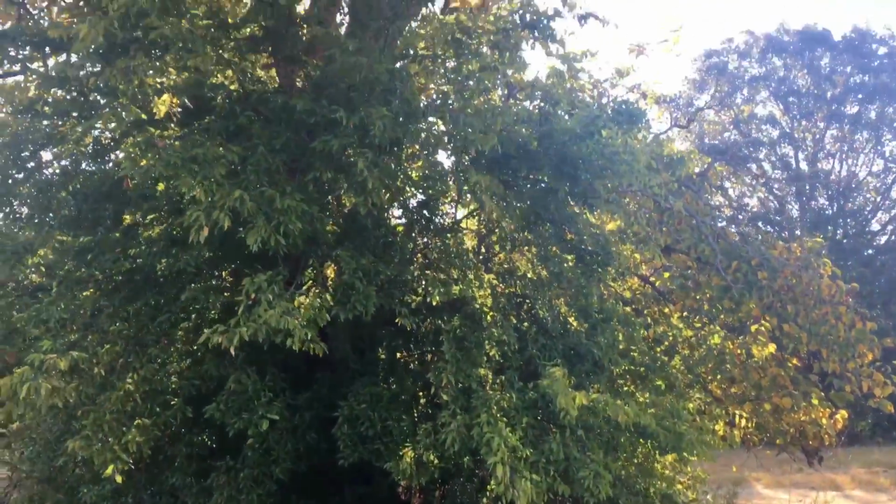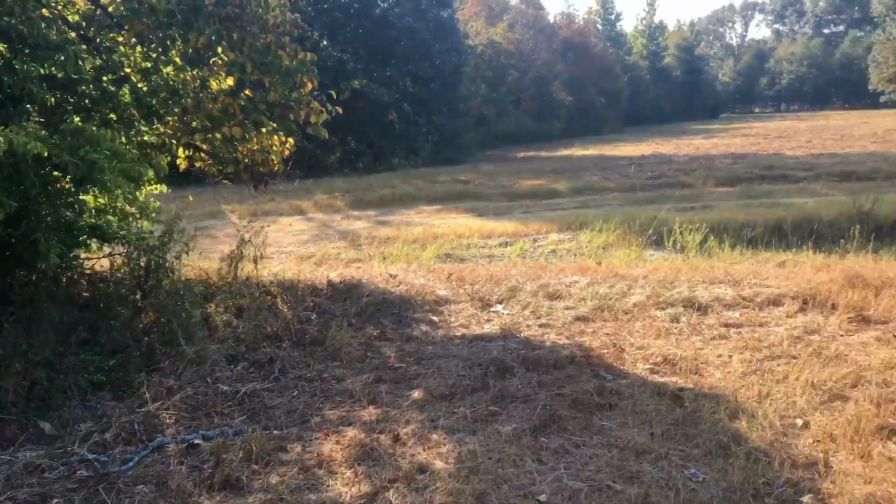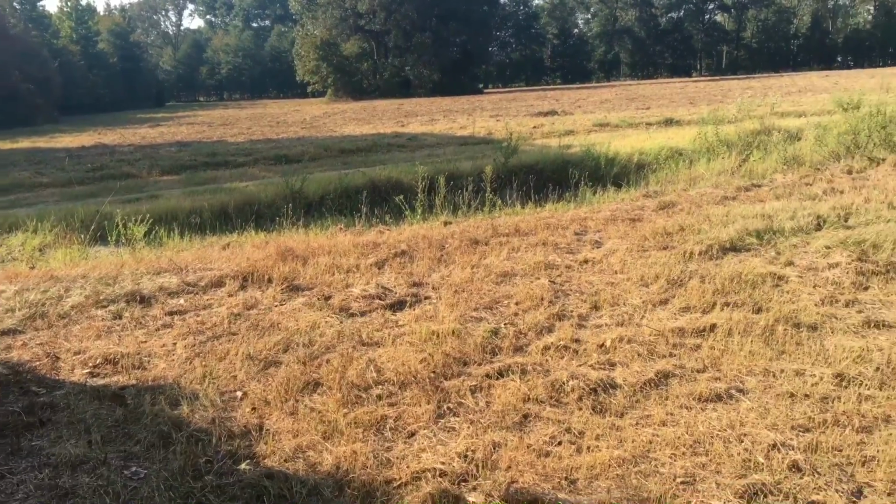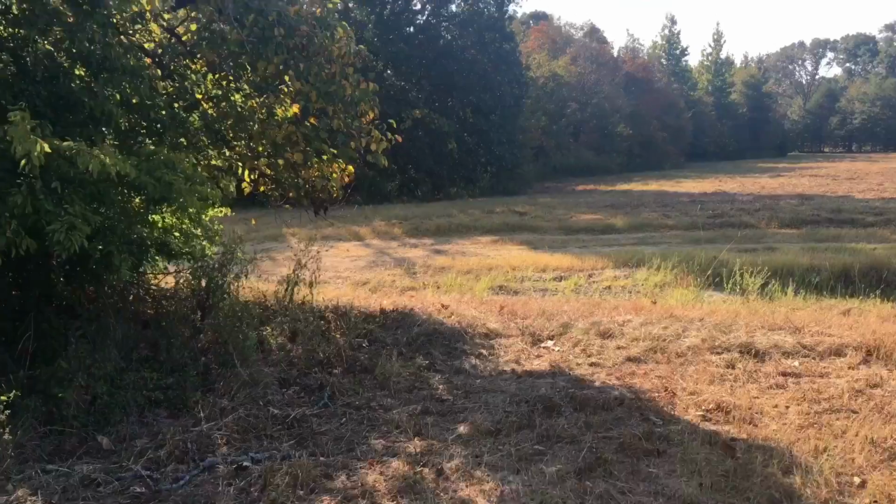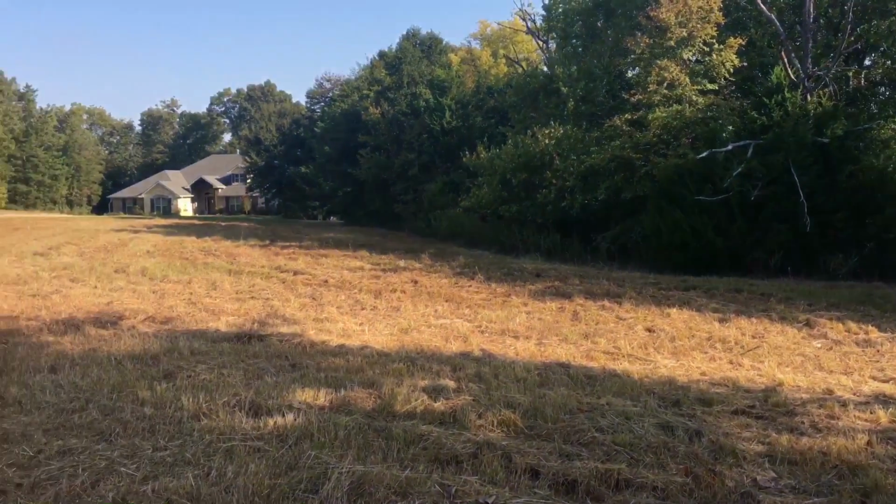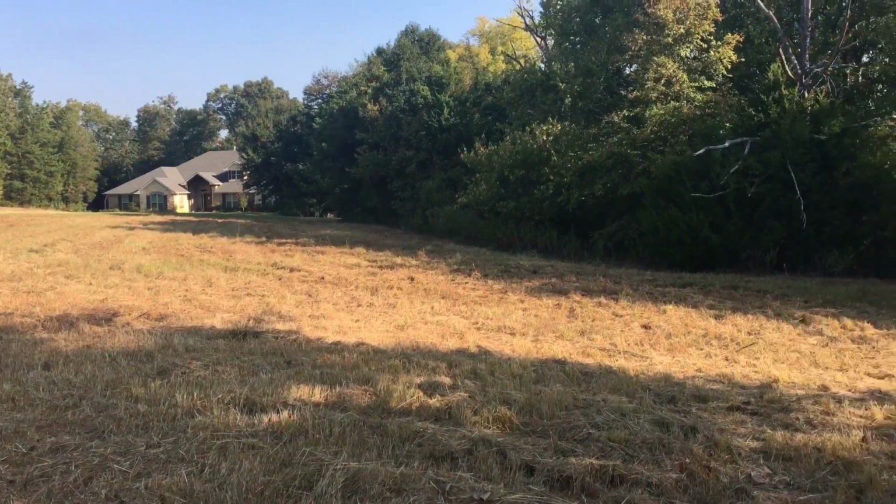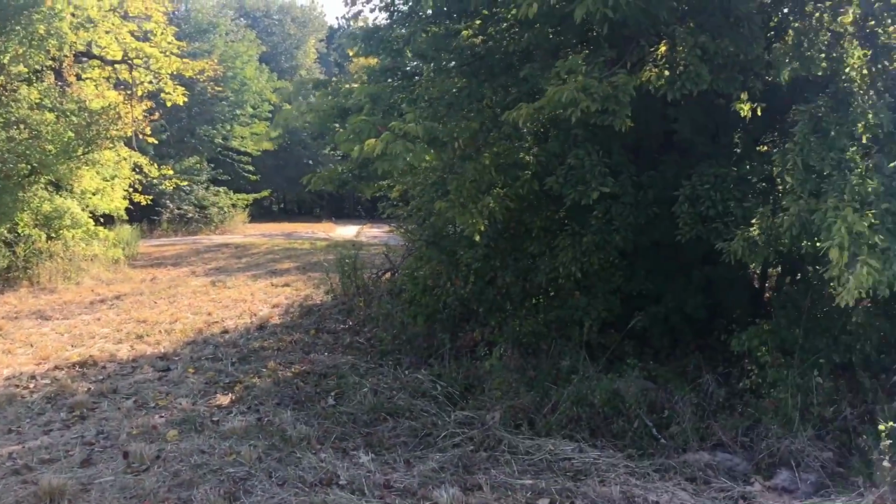I've seen it sitting in this tree, and also crouched down behind the grass and prowling through this tall grass before it was mowed. I'm pretty sure that it's living in those woods to the right, and I'll show you as I span around. There's where my house is. So this big cat has been living or hunting 100 yards away from my front door for the last 8 months.